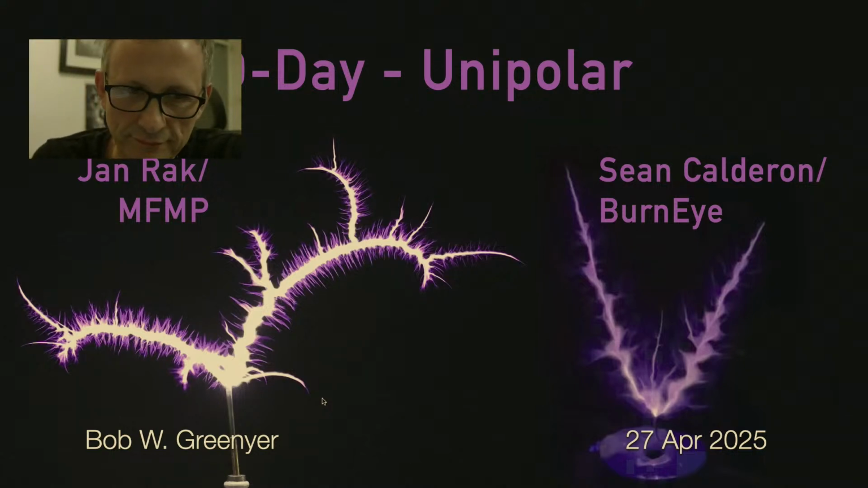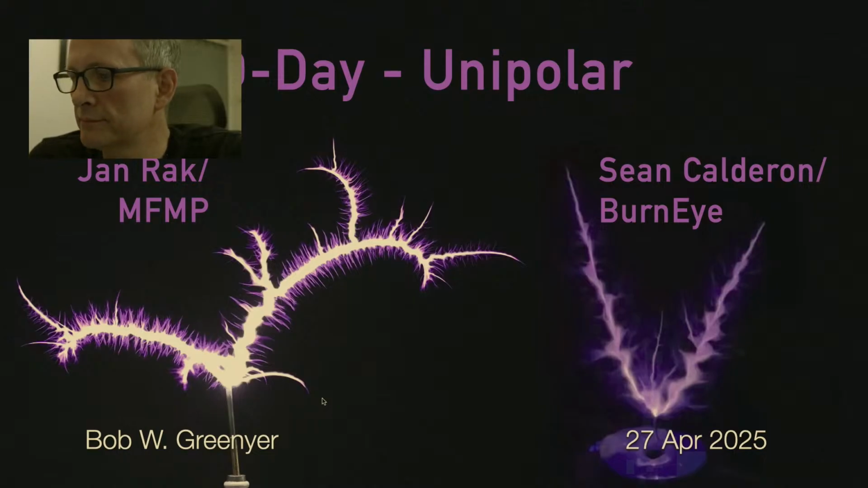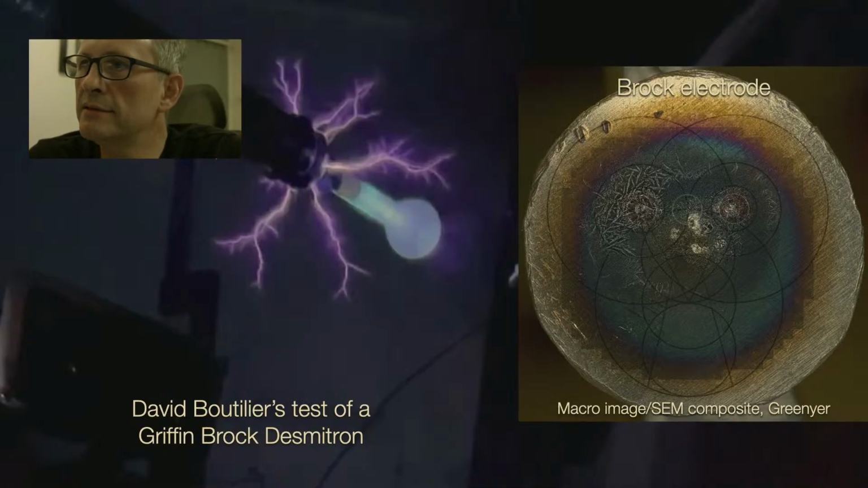Okay, so with David Boutlier's device, and he has a corona ring around here, you can see the discharges coming off, and again it's the same kind of purple you get from nitrogen.